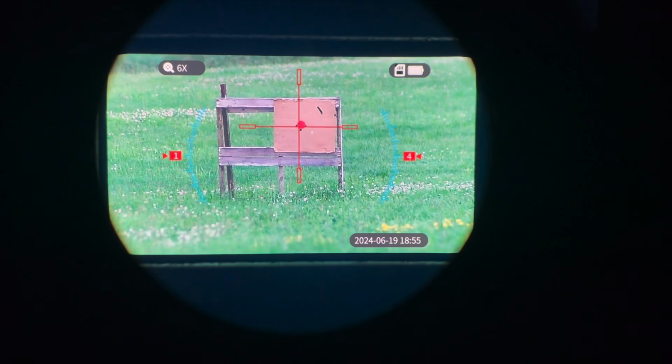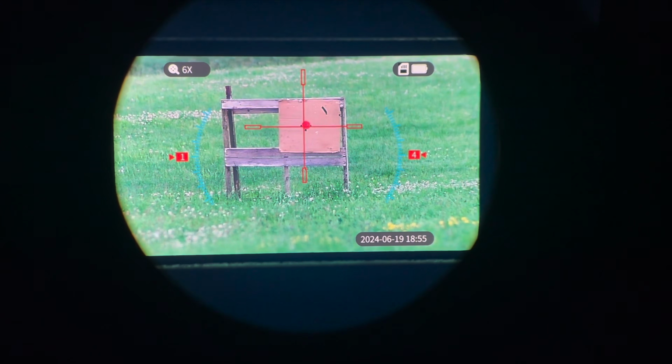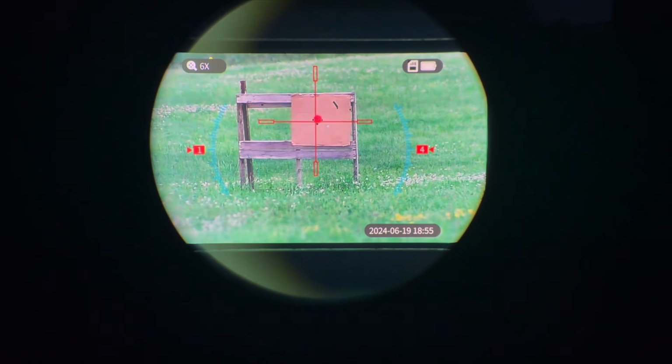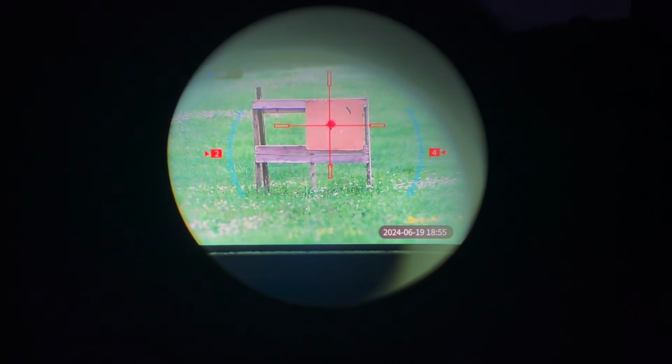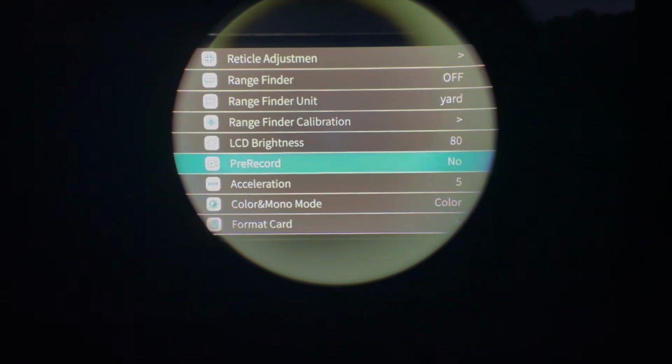Okay, so as you guys can see, we got the target set up. We're gonna go ahead and shoot it. It's pretty much just before dark, and we're gonna see how it does. I wanna show you how you go to mono mode as well. So you're gonna hit the down arrow, go into the settings. You're gonna go all the way down.